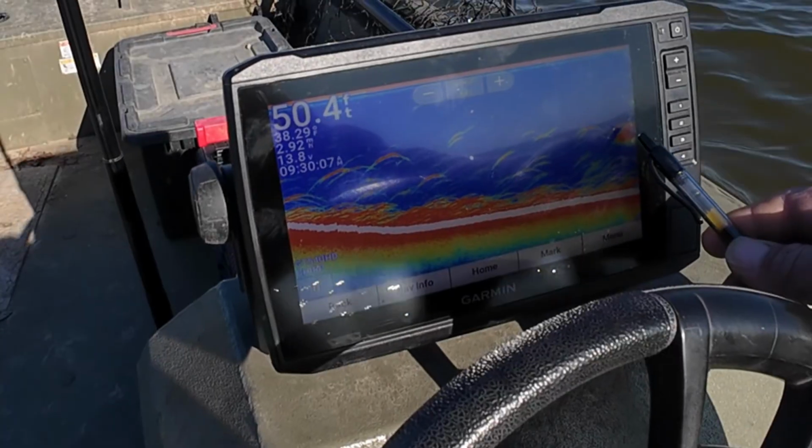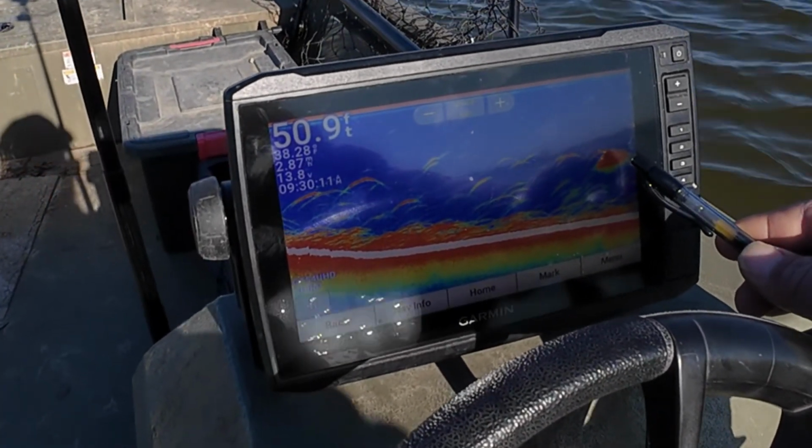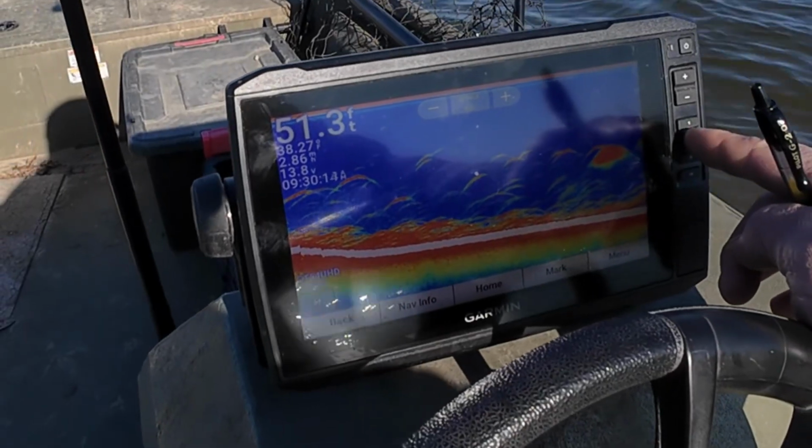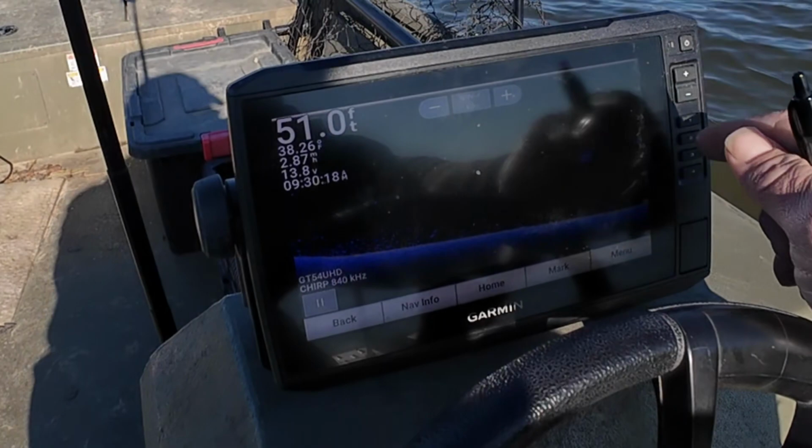There's a big old cloud of shad suspended right there. That is for sure shad. I'm gonna put her in down scan so you can see the cloud. See the little cloud right there? There's another one coming up.